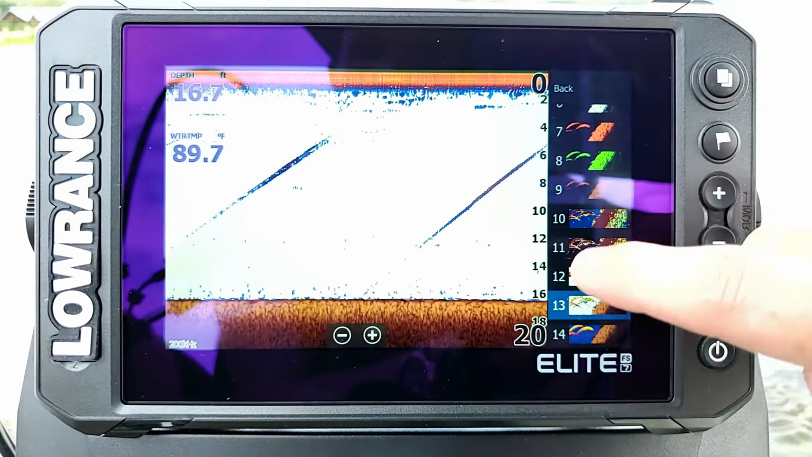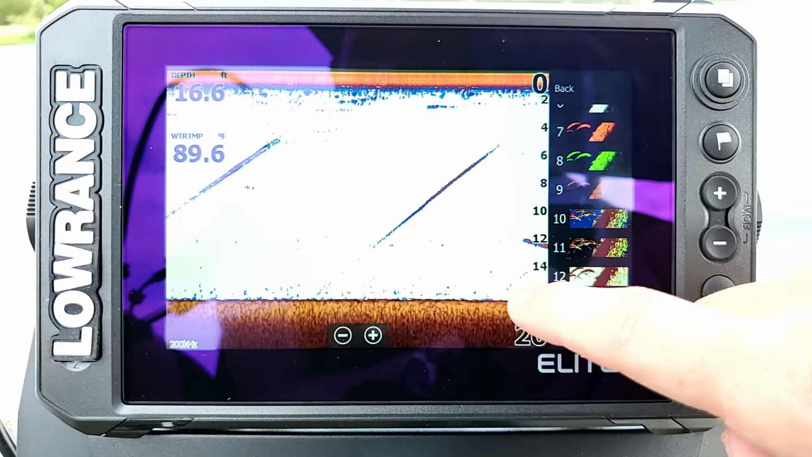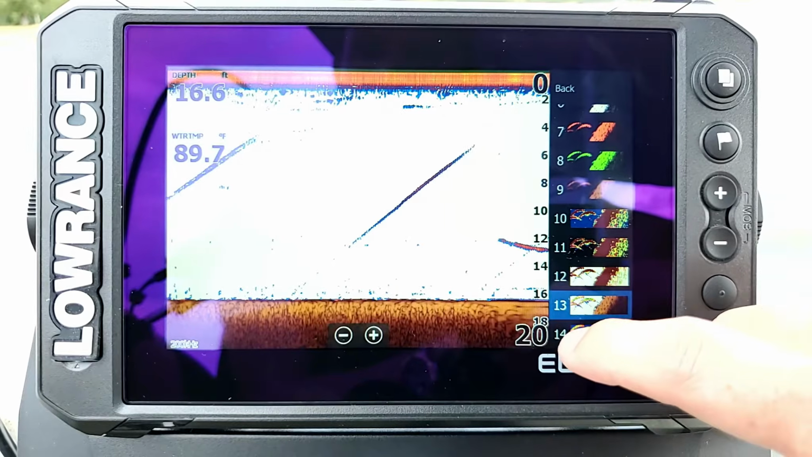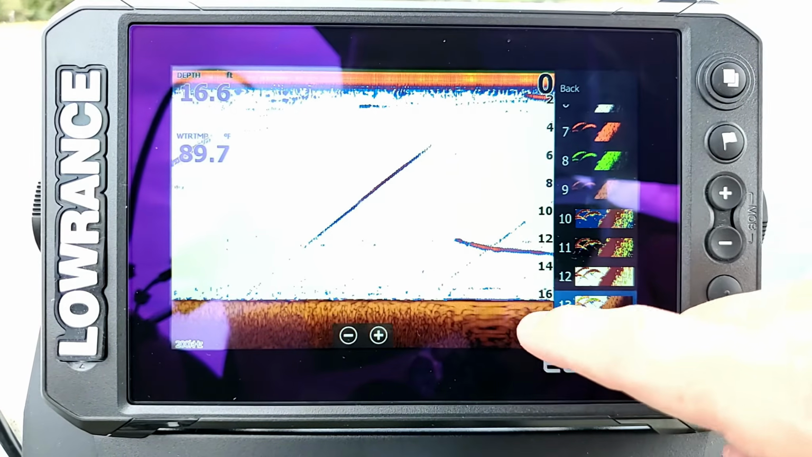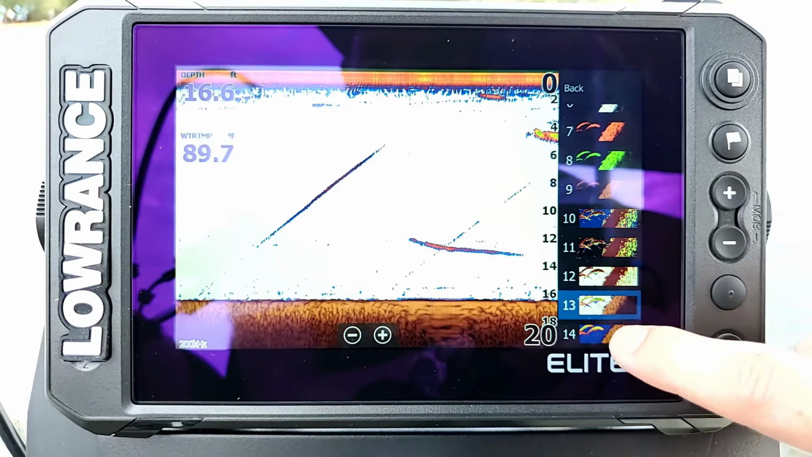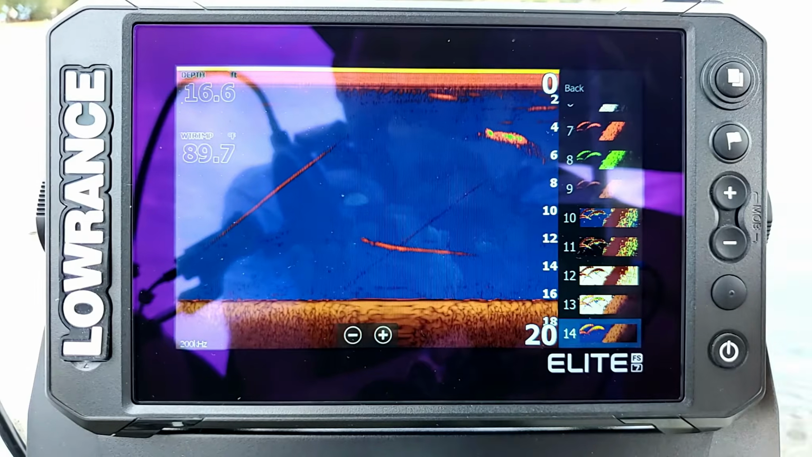Whenever there's structure or fish sitting on the bottom, those are going to be brightly colored, and it really helps you distinguish between what's maybe a catfish sitting on the bottom and what's the bottom itself. I've also heard from a lot of other people that they like number 14 because they prefer that blue background. To me, I don't care for it as much.